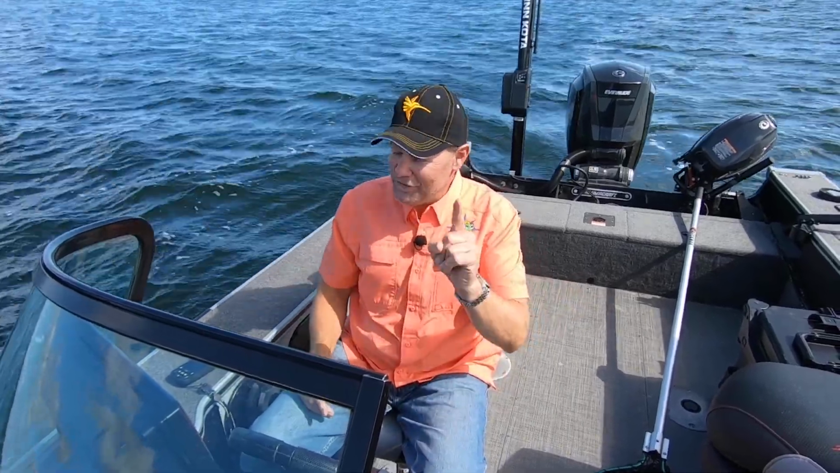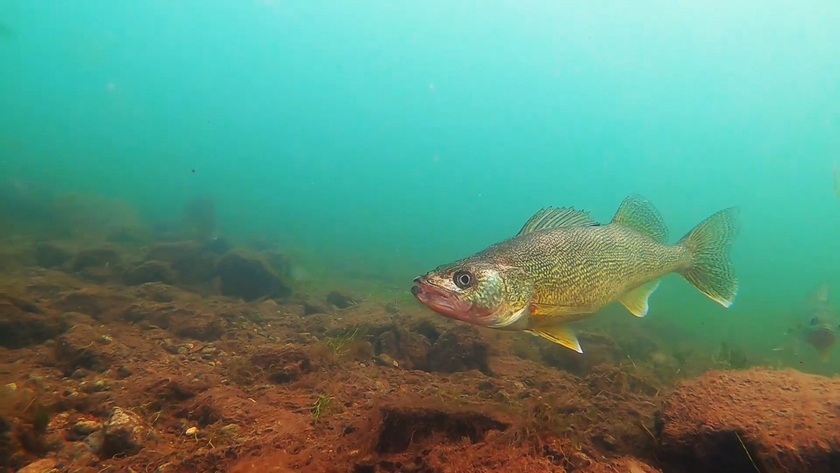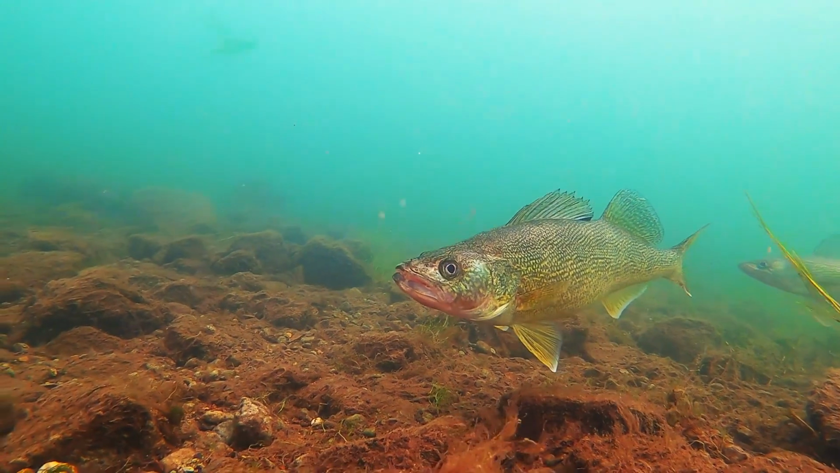But if you see that color in there, that's fish. Don't drive past them and not fish them. You can make that fish bite. Turn back around and go catch them.